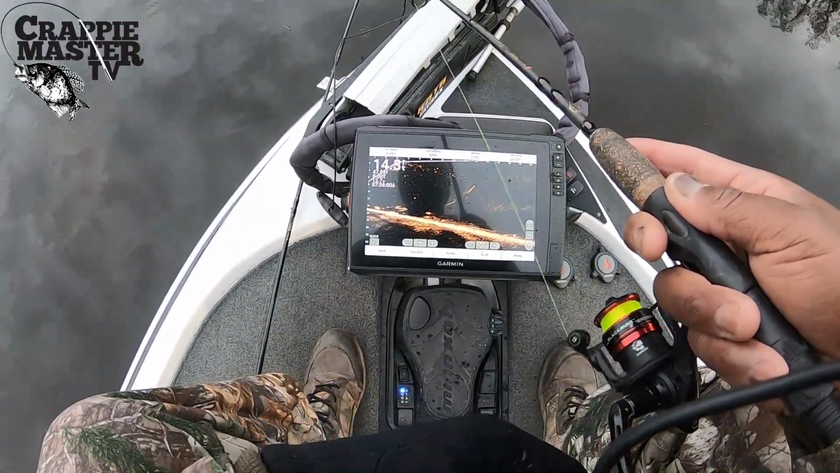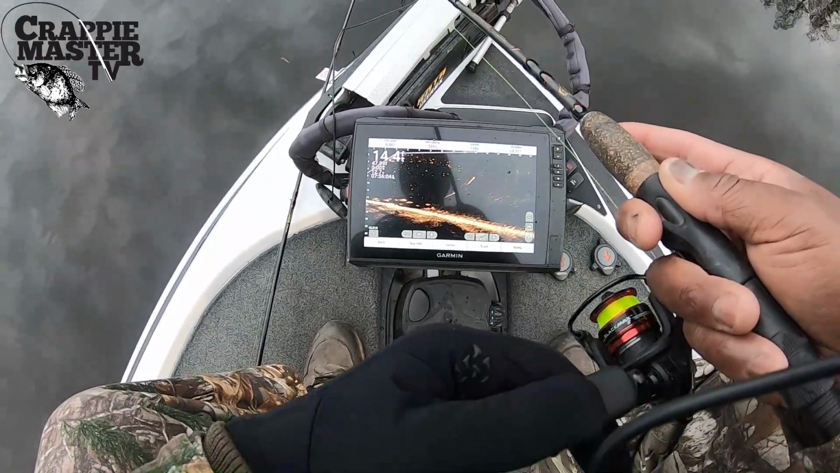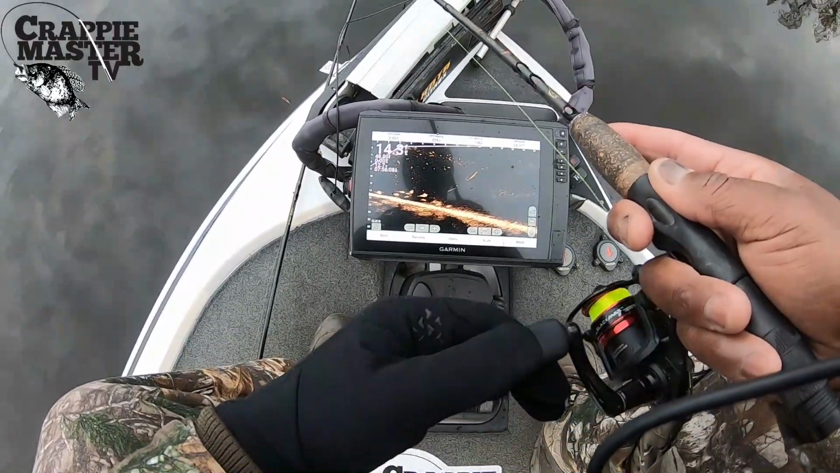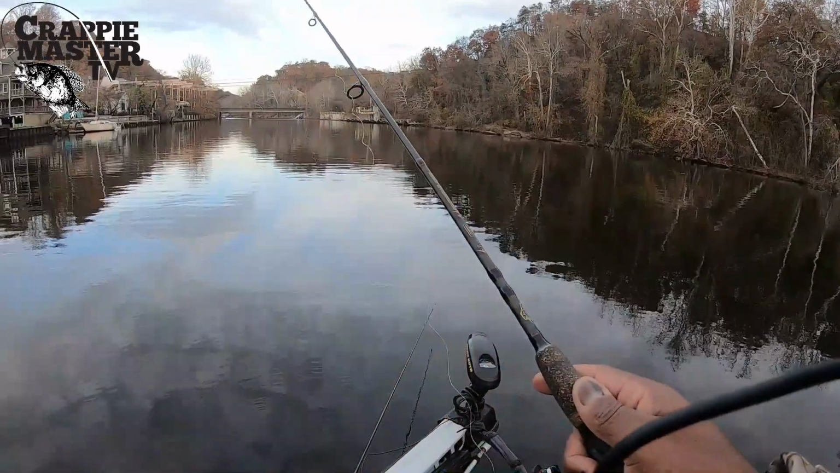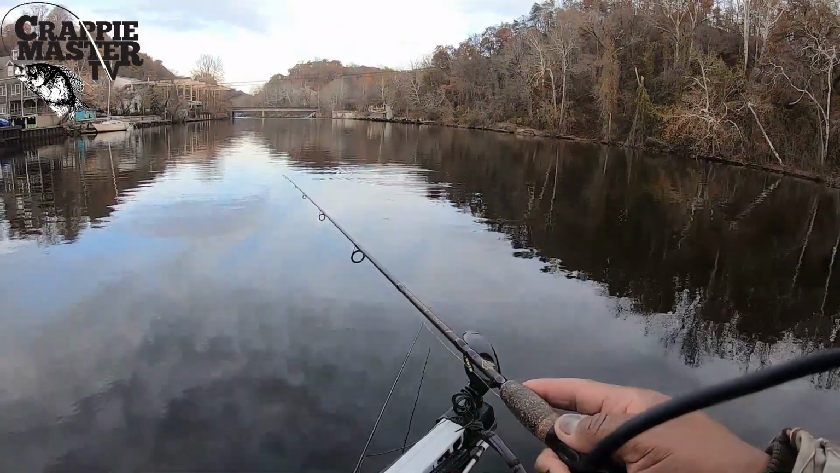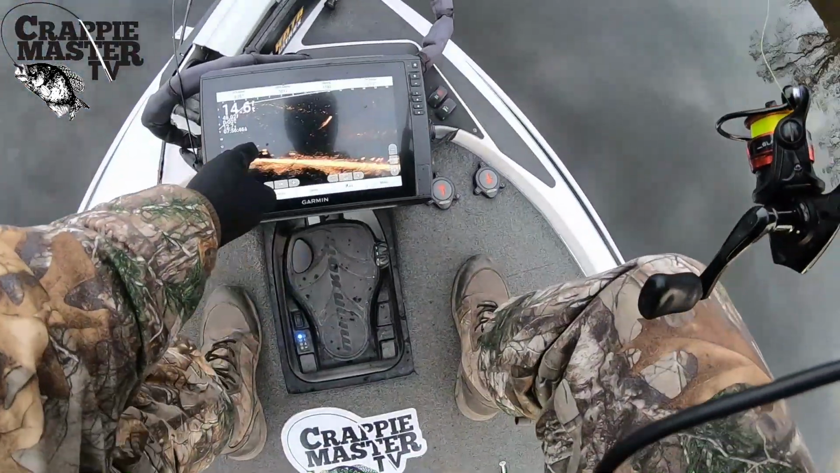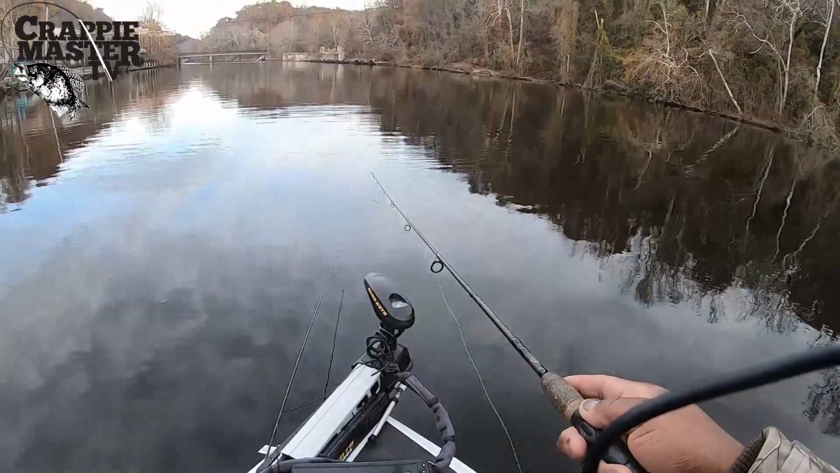I got one that I'm kind of just dead sticking, and we'll see if we can. There he is. See, he's hitting on a dead sticking rod right now. We'll see if he'll hold it. We're looking at it. Eventually someone will think it's worth eating. But you can see a lot of them are holding to the bottom. I mean, you can see that school, you can see this. So they're here. It's just a matter of getting them to turn on the bite.